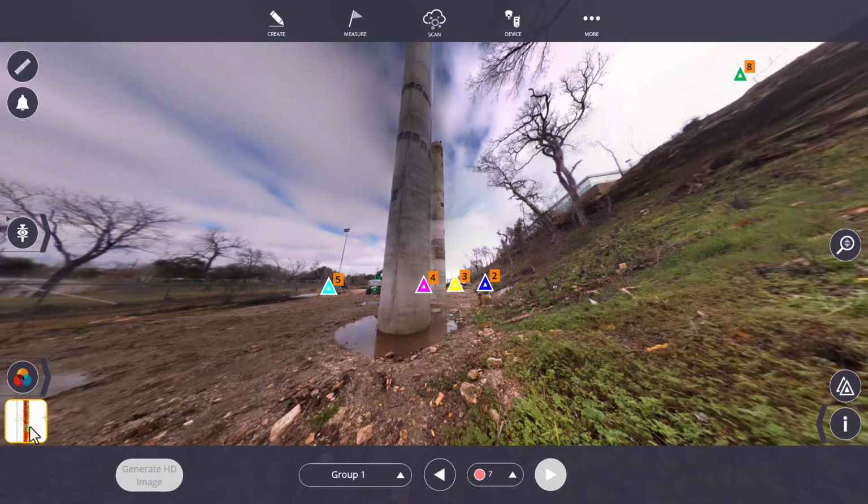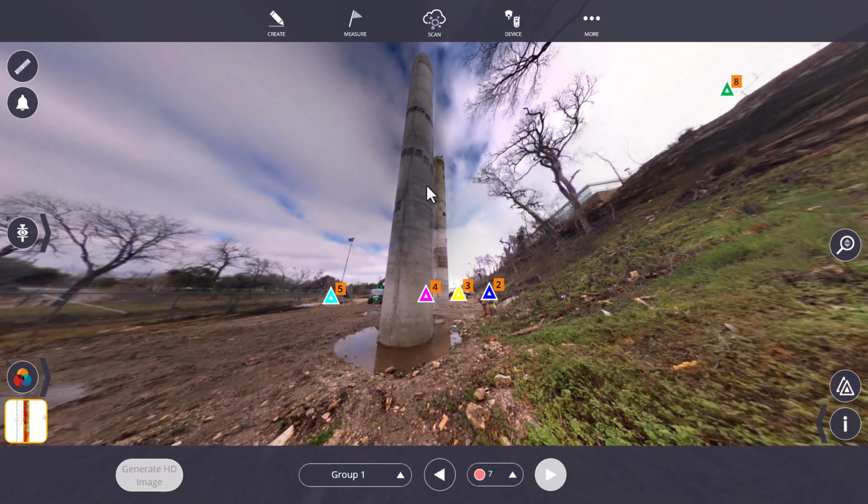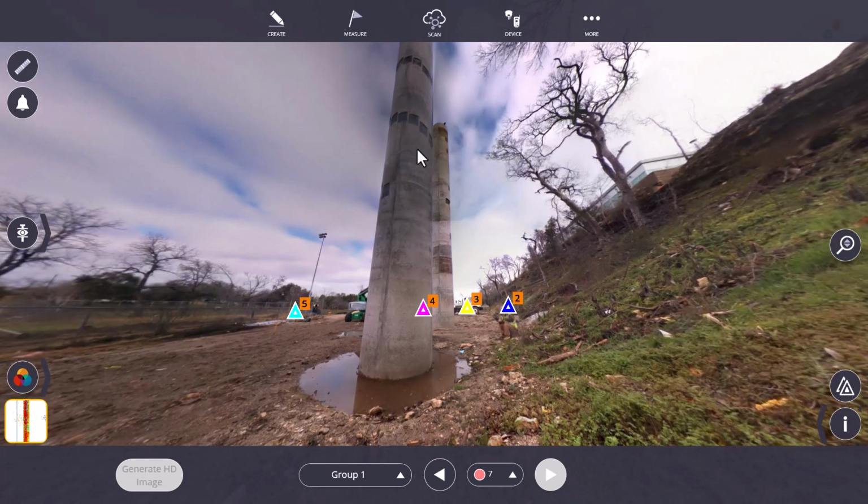Hey, Steve Trimble. In this week's Connected Construction tip, we're going to show you how to use the X7 or X9 laser scanner in Infield to check embed locations.